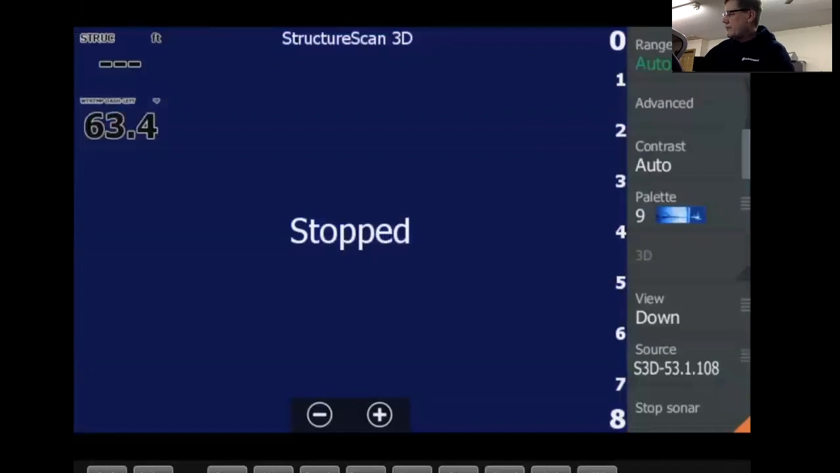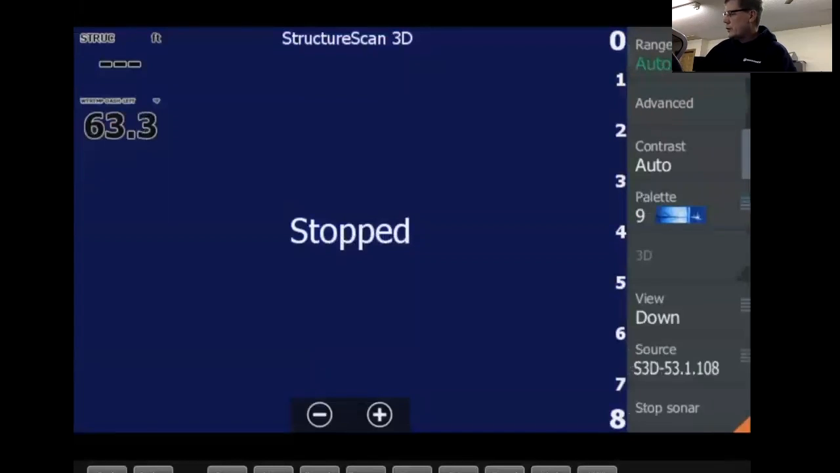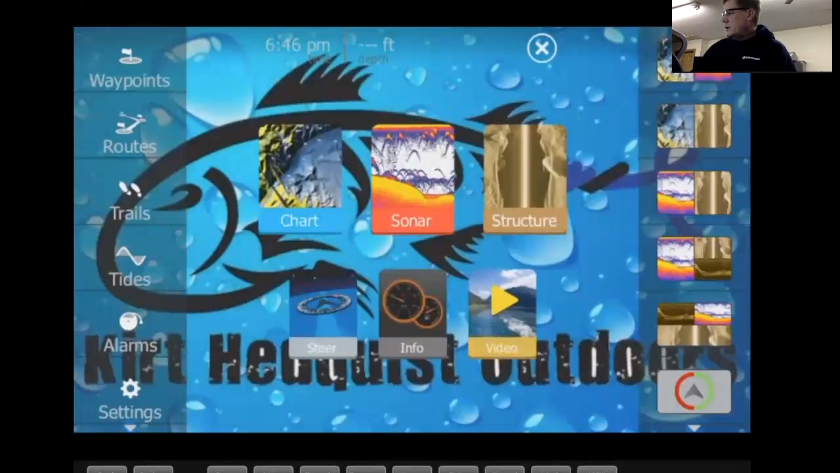But right now, if you got a boat and you got structure scan 3D, and you're not seeing the 3D or not seeing what you should be seeing, look at the source, structure scan 3D source. So you want to see where you're at. That's just a matter of clicking there. So for example, if I tapped on bow, because I don't have any structure scan transducer mounted to it, I'm not going to see structure scan. So be aware of that, the source that could throw you off.